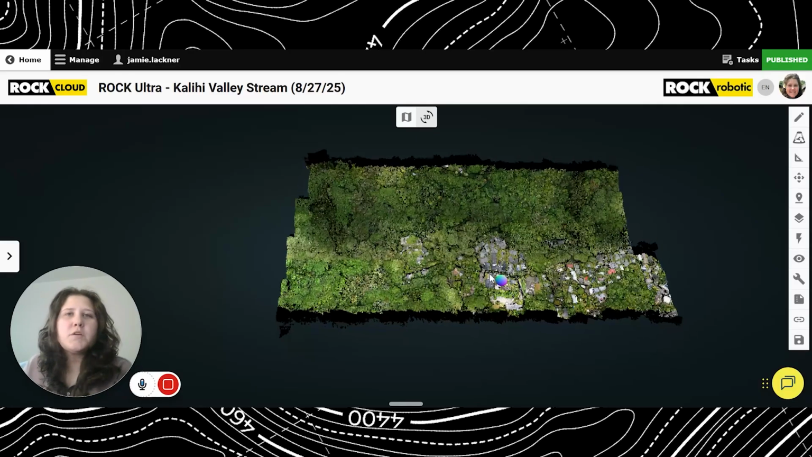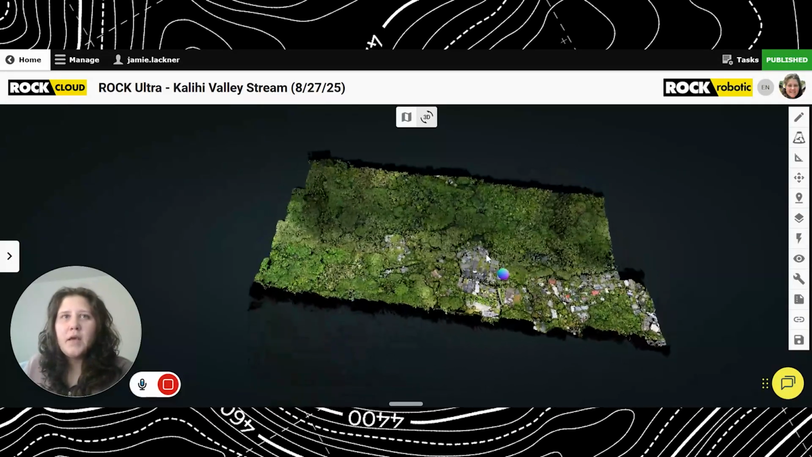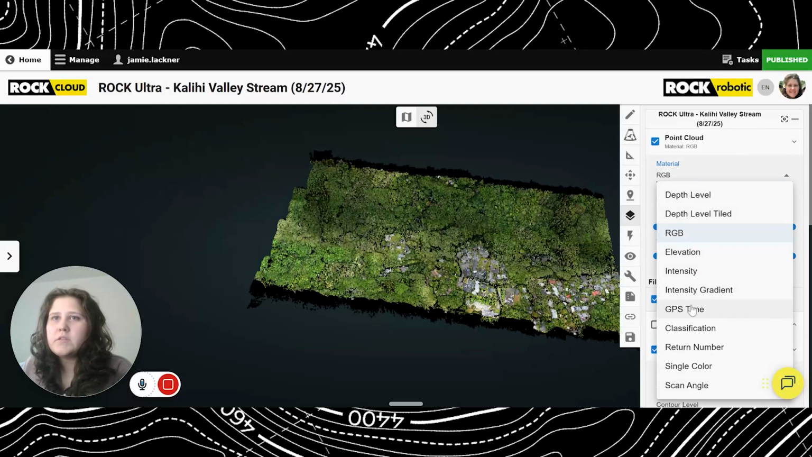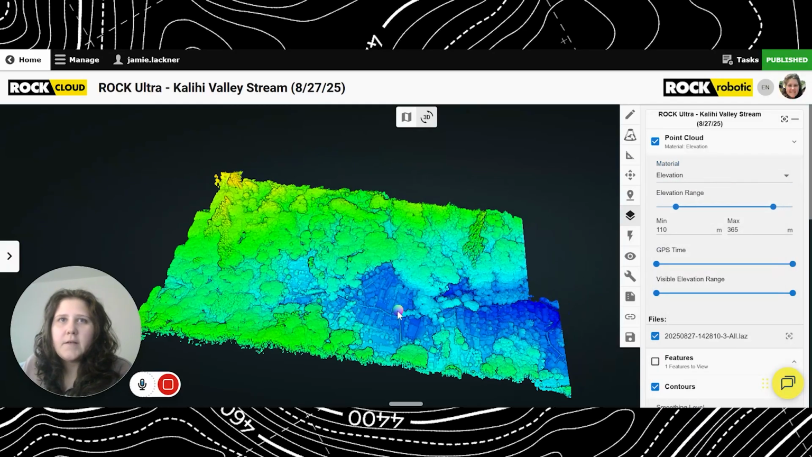Team, just wanted to show off our latest Ultra data set. This is the Kalihi Valley stream, and for reasons you will see shortly, you'll understand why the stream is part of the namesake, not classification. Let's move it over to elevation.